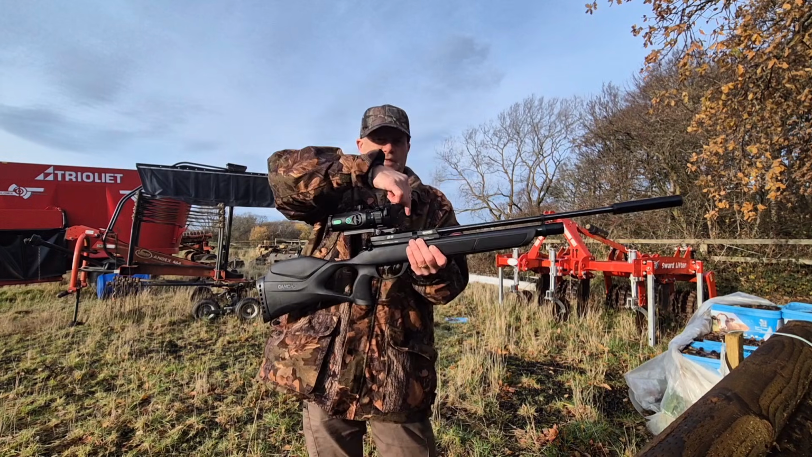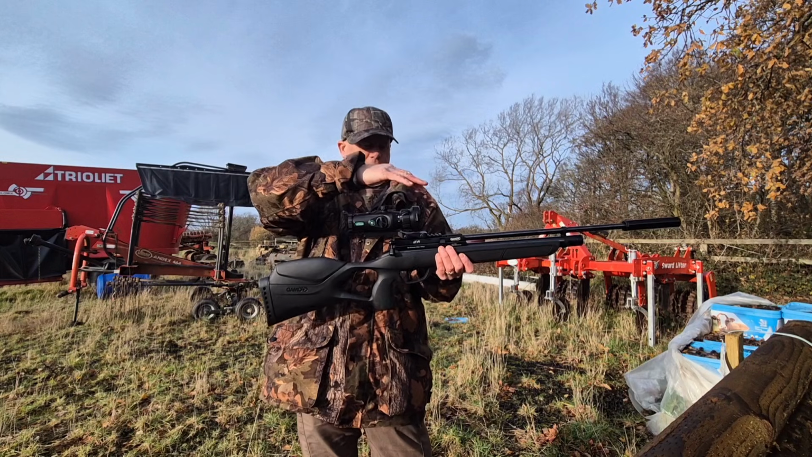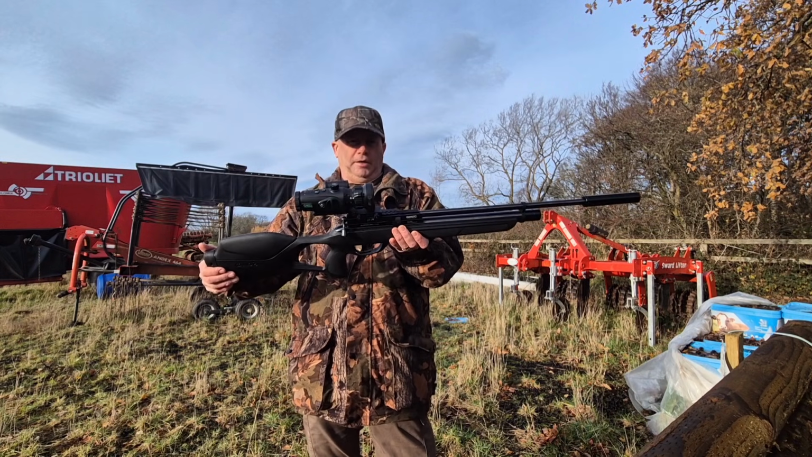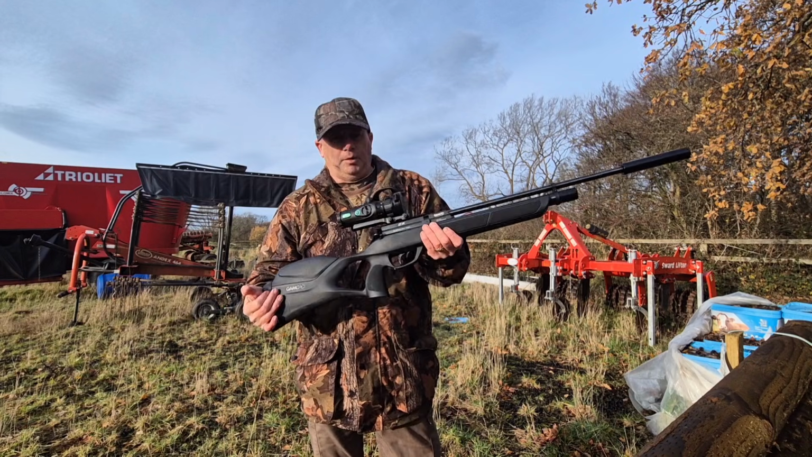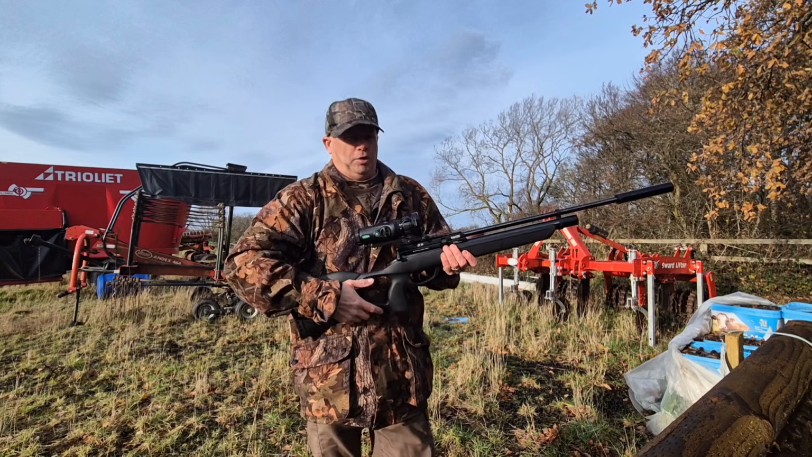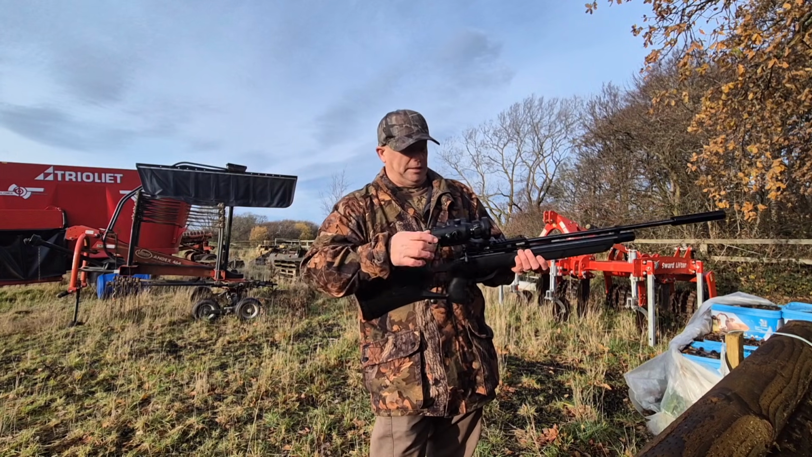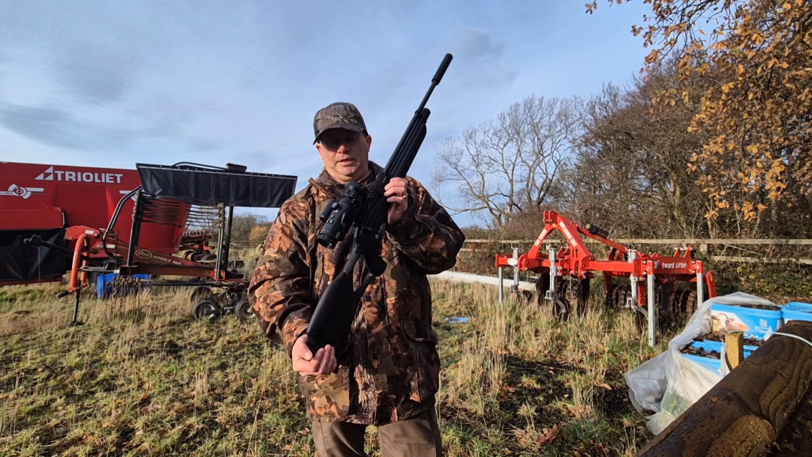I have got a different Picatinny rail on as well. The last one sat a bit high, so it made the scope sit higher. So I did buy these lower ones, and it seems to be working alright. I wasn't keen at first because it did look a bit flimsy, but it seems to be holding out at the moment. So yeah, 4 squirrels down. Pity I didn't record one of them because it was a good shot, so absolutely gutted about that. Sorry, like I say, I'm still getting used to the scope. But yeah, absolutely fantastic bit of kit.